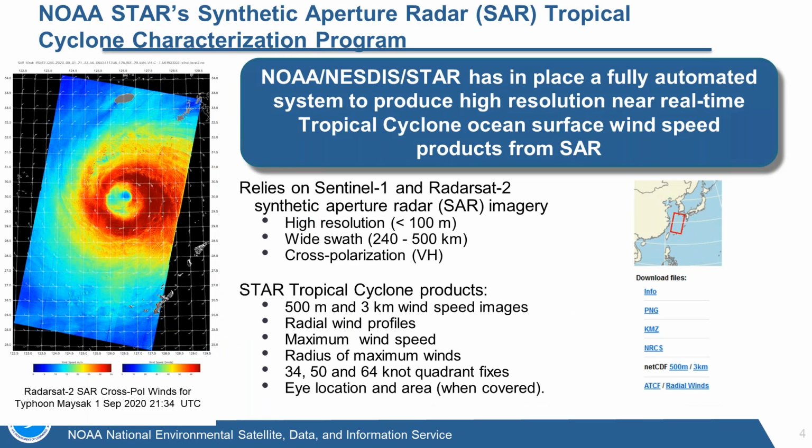So again, the focus of the presentation here is the fact that we have put in place this fully automated system to produce high resolution, near real-time tropical cyclone winds from SAR. Again, we're relying on the Sentinel-1 and the RadarSat 2. We use the high resolution data on a wide swath, and we're going to use the cross polarization channel. So we're going to see data where the transmission is in vertical and the receive is in horizontal.